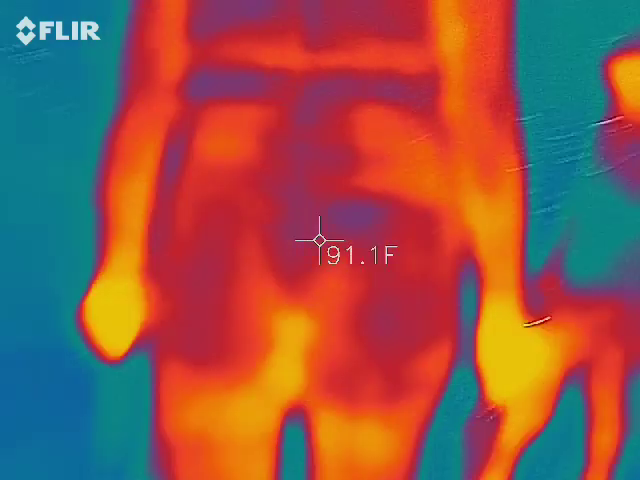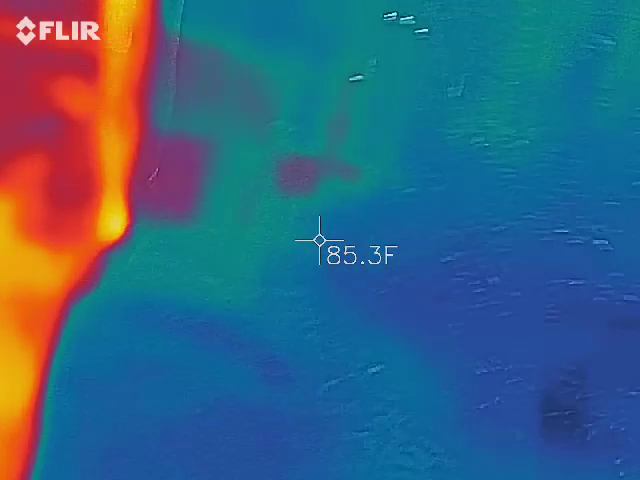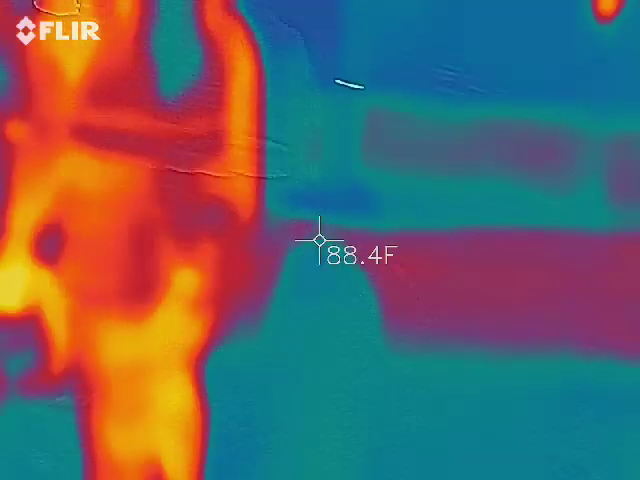Oh, okay. Yeah, that's the full handprint in the brick. Oh, you wanted to be sure you saw that. The full handprint in the brick.